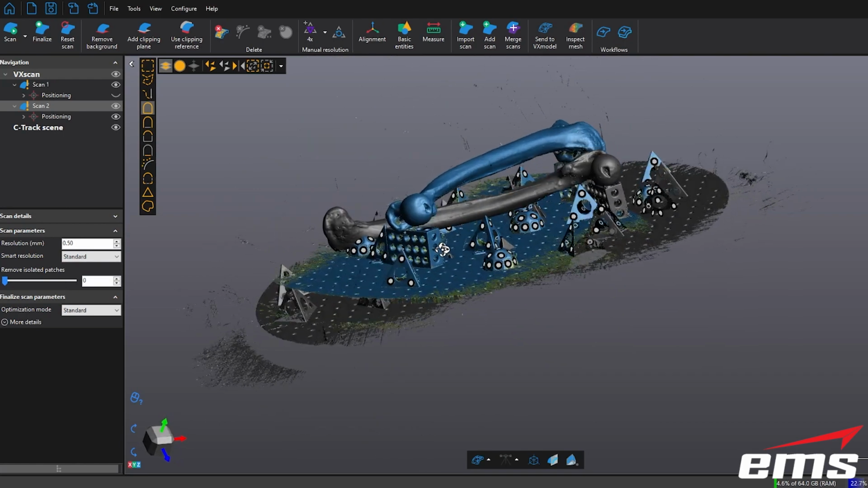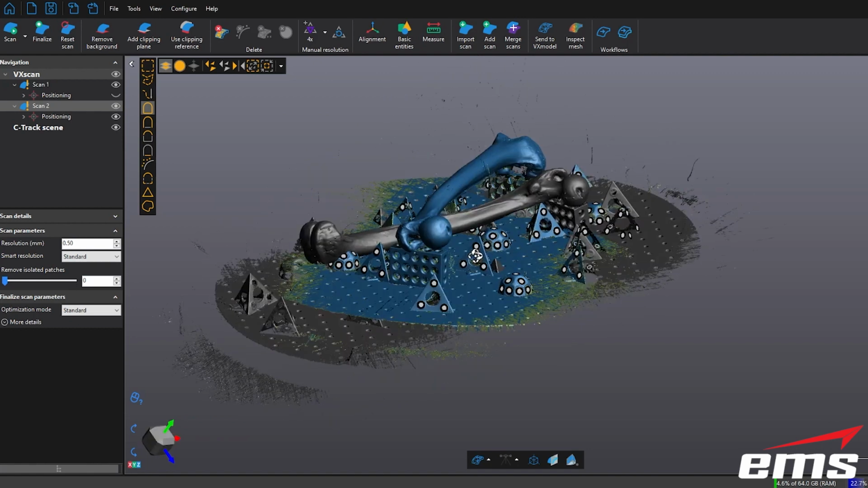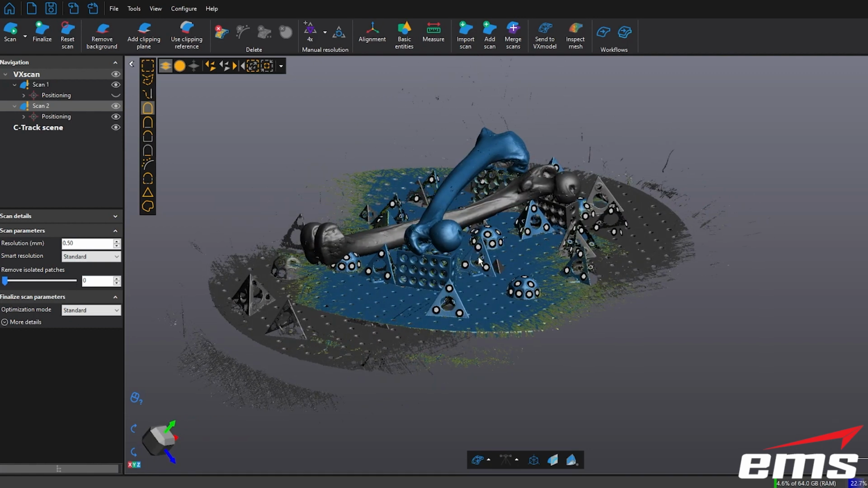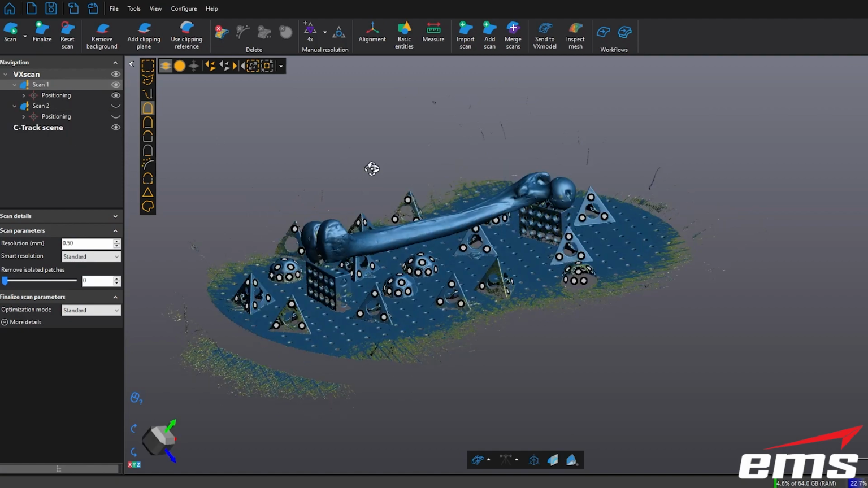Now, obviously, when we add a second scan, they're not lined up. Now, I'm in the VX Element software. This is what's actually called VX Scan, part of the VX Element software. This is included with the 3D scanner, so there's no additional charge to use this. So let's hide one of the scans and show just the first scan we did.